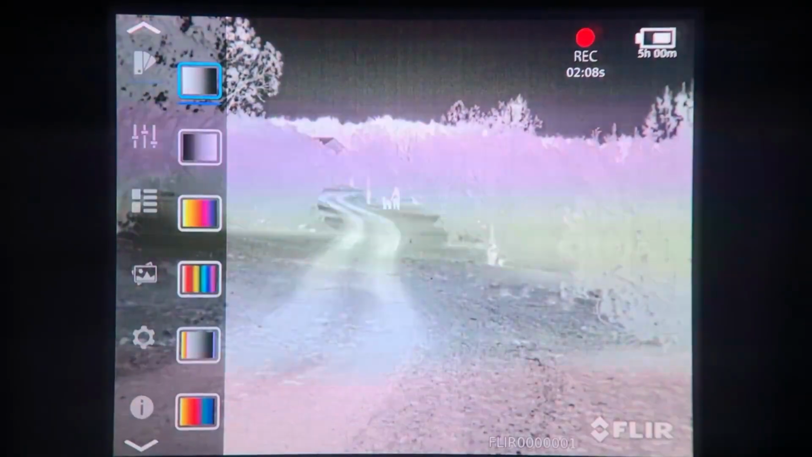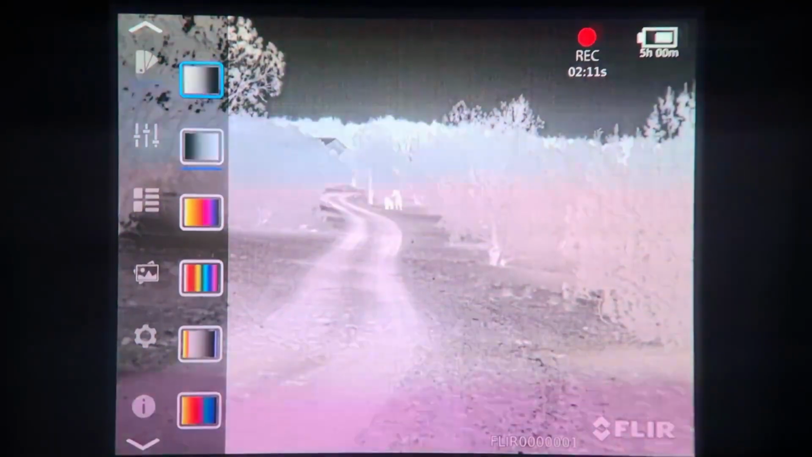Okay, here I'm just toggling to the different palettes so you can see what they look like.